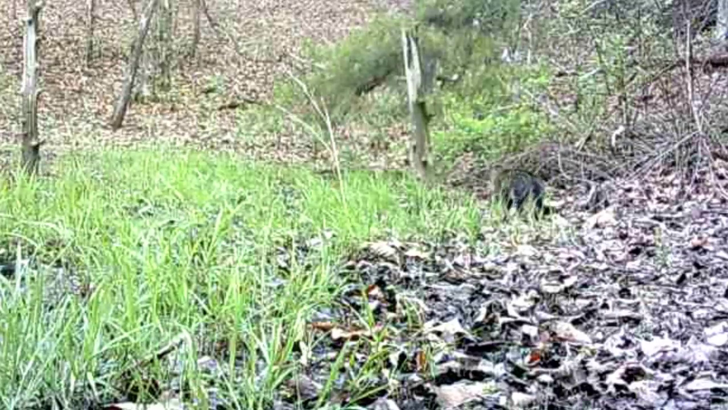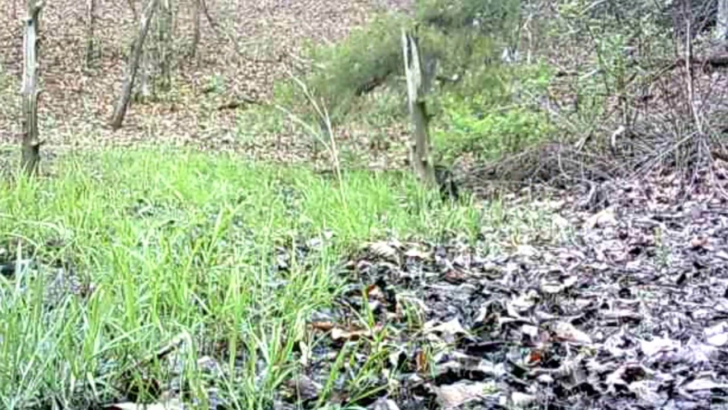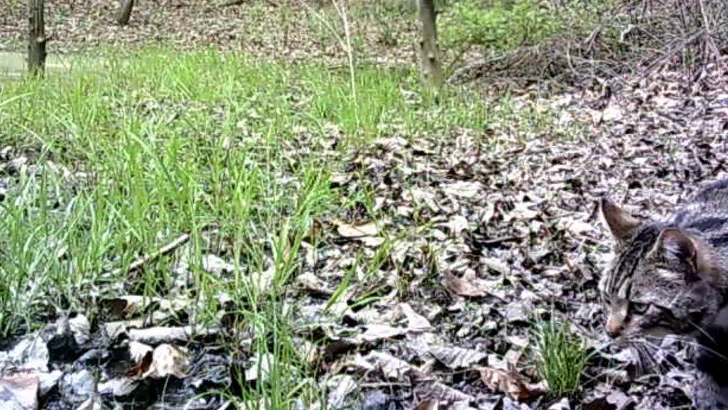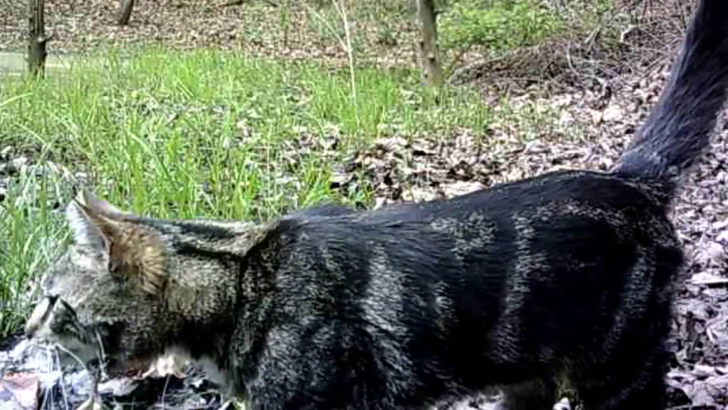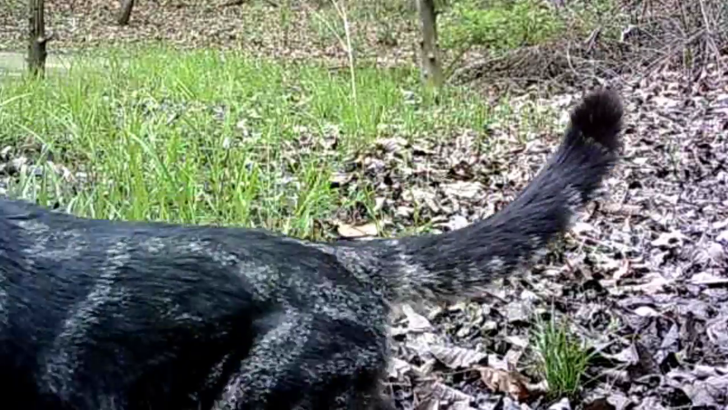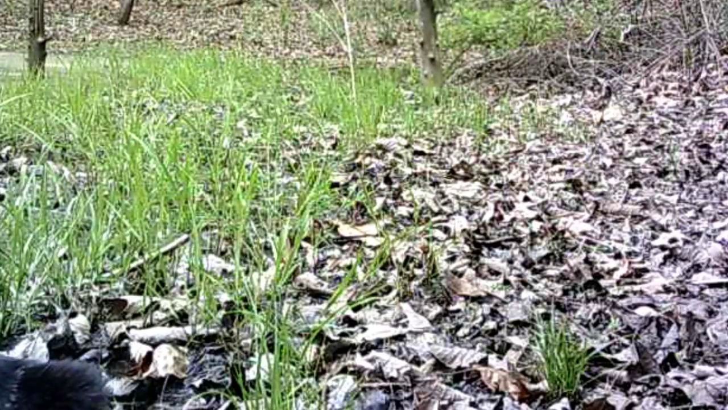Another old feral cat moving through. Place is full of feral cats. And here's the old git cat. Don't that say git on the side of that old cat? Looks like somebody painted that on there, but that's just marking. I've been seeing that cat a lot lately around this pond.